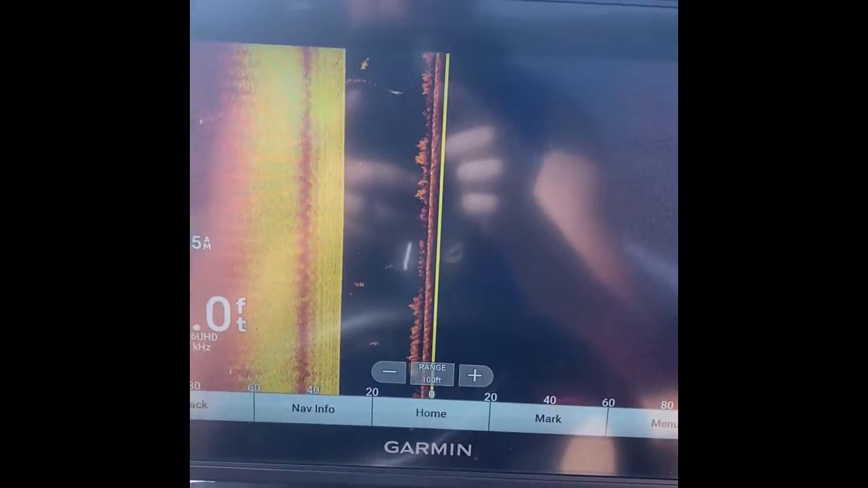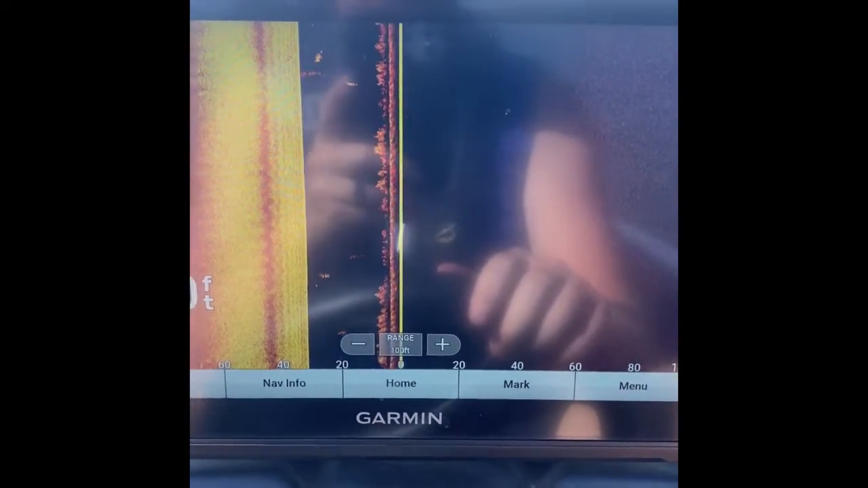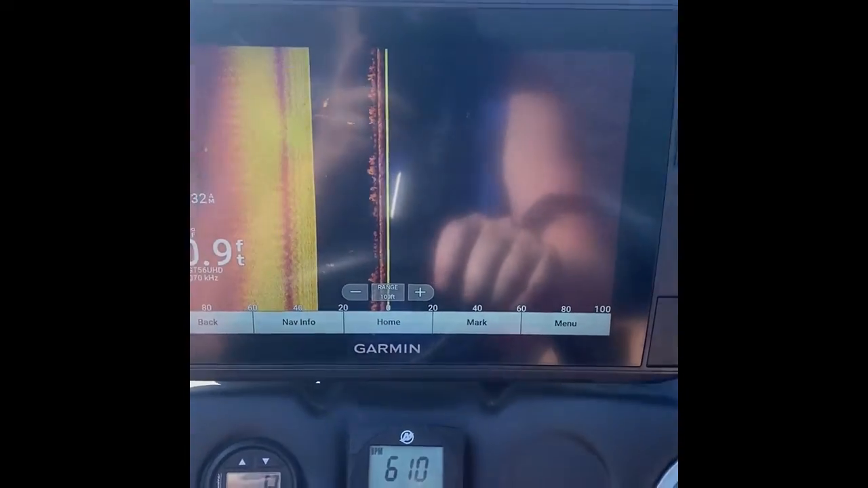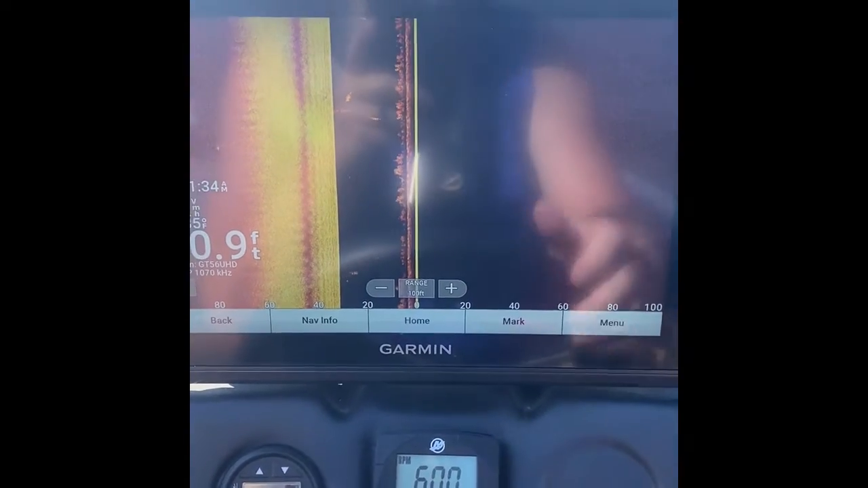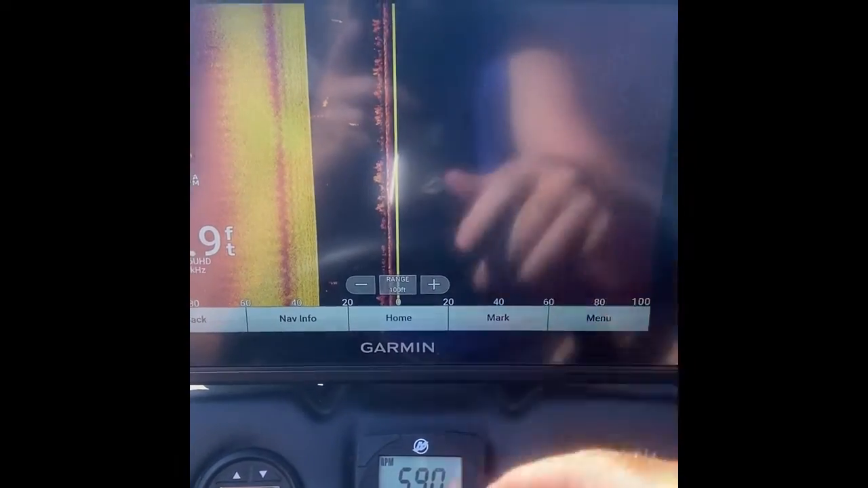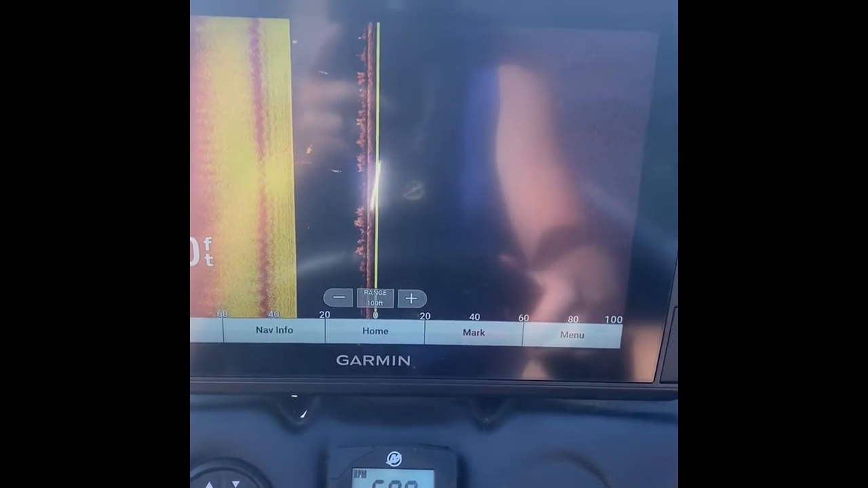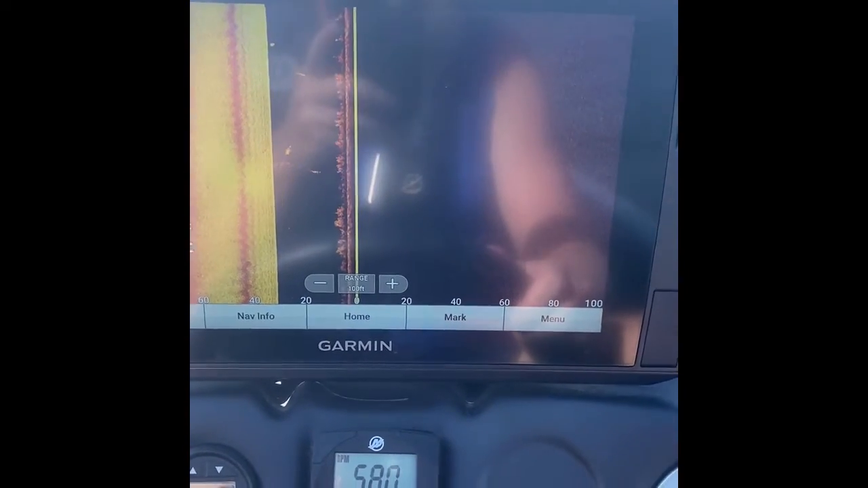Well, here we are. I'm Bob Sandlin, and my right side view is not working for some reason on my Garmin. Down view is working just fine, but side view, got a problem here. Not good. I guess I'll be calling Garmin tech support tomorrow.